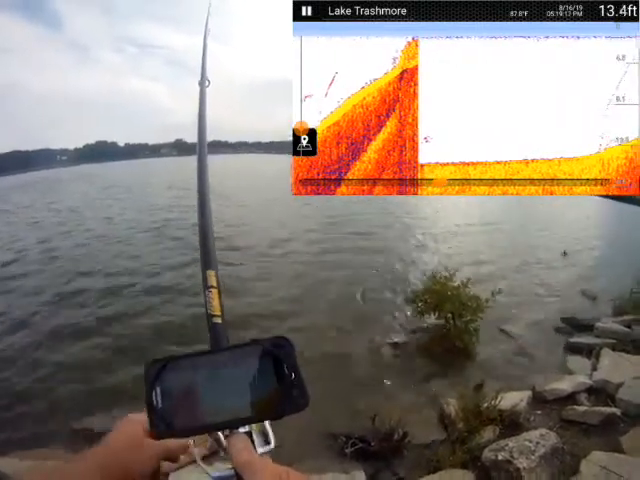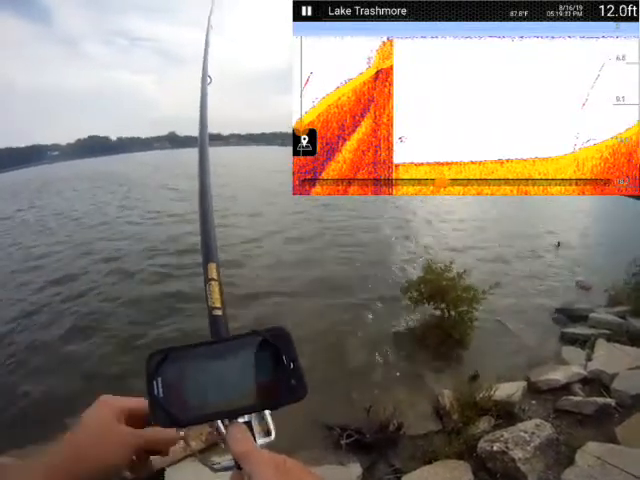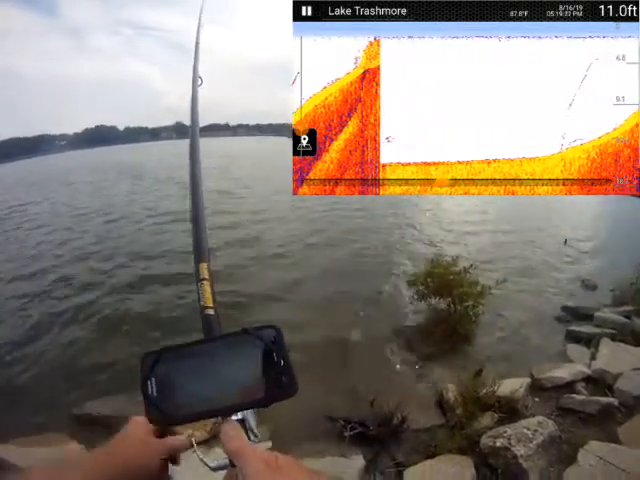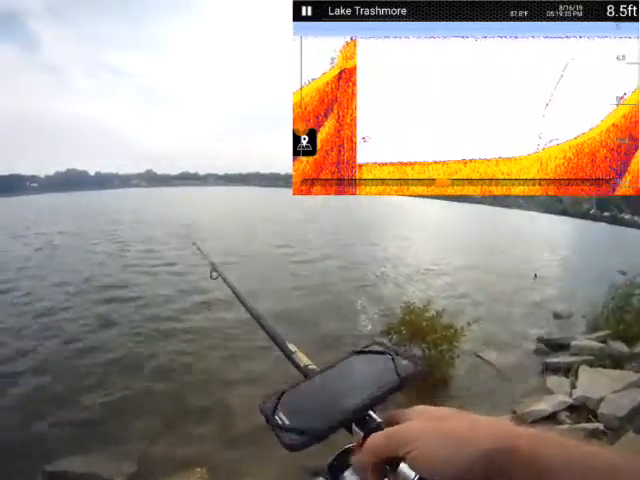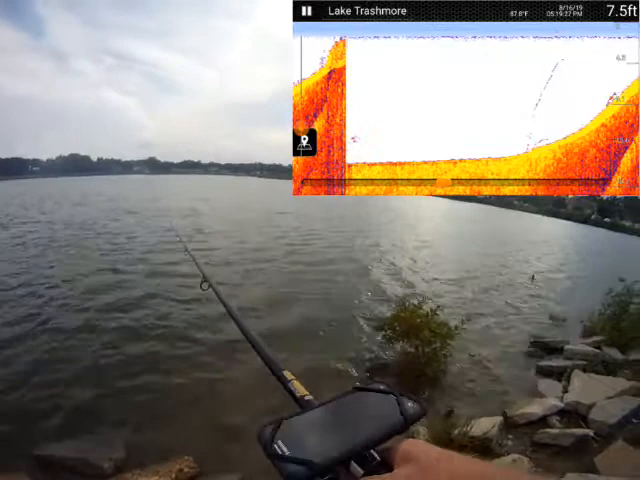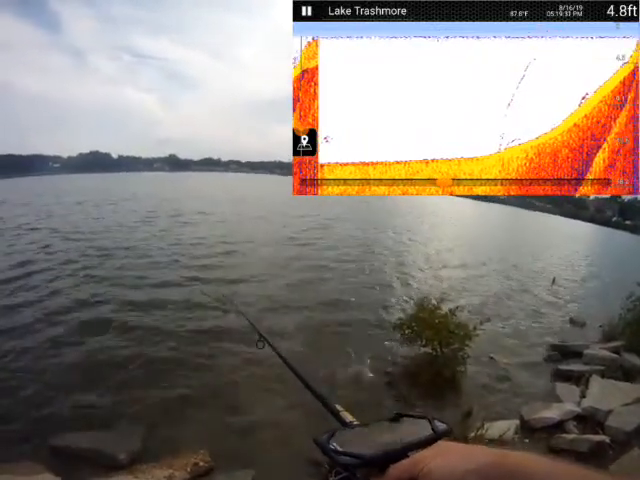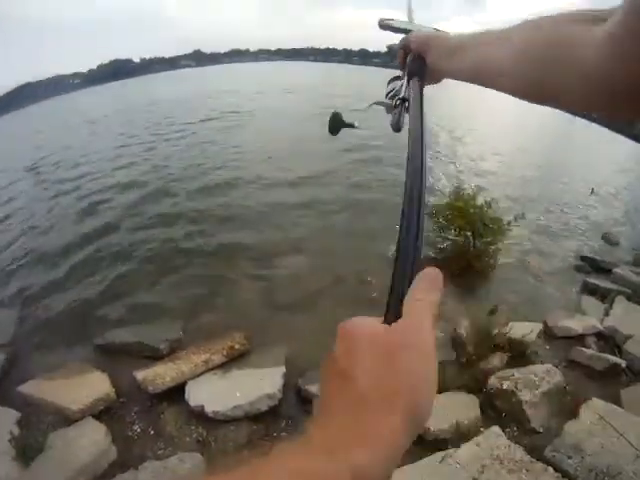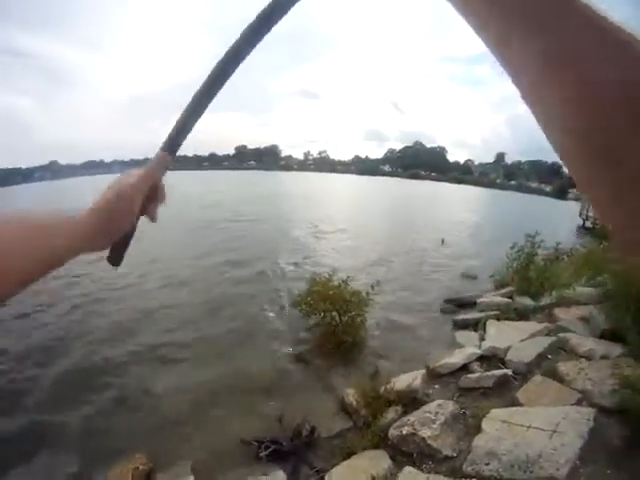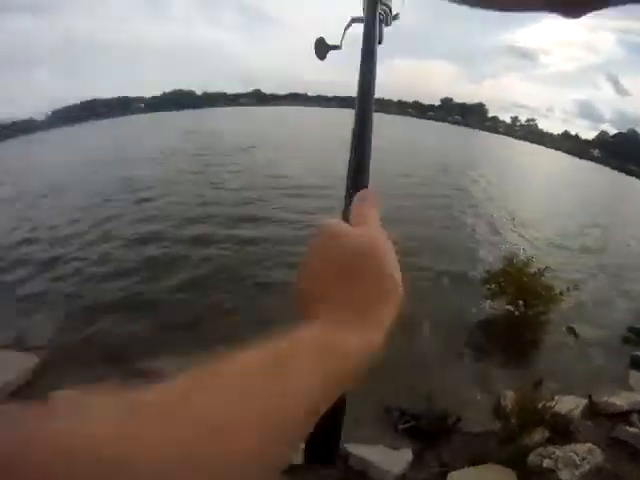Cast for that point next. Okay. Not seeing much of anything. Okay, haven't found them yet. All right, let's go for that point. All right. A little to the left.